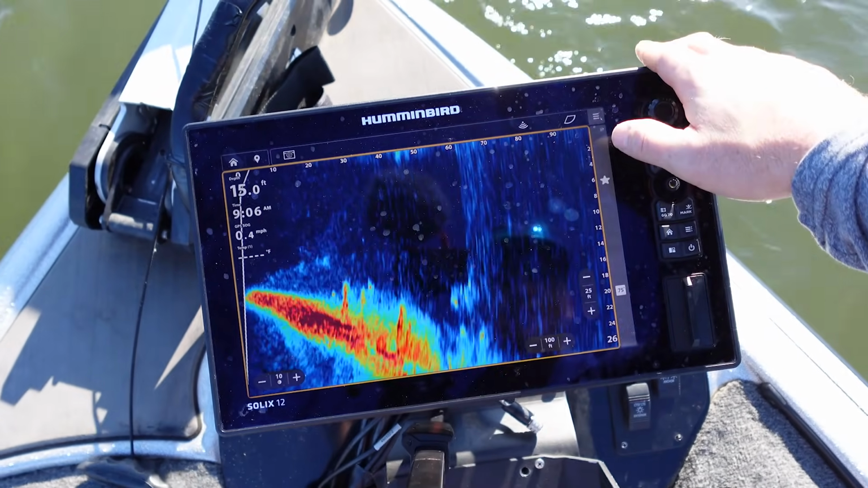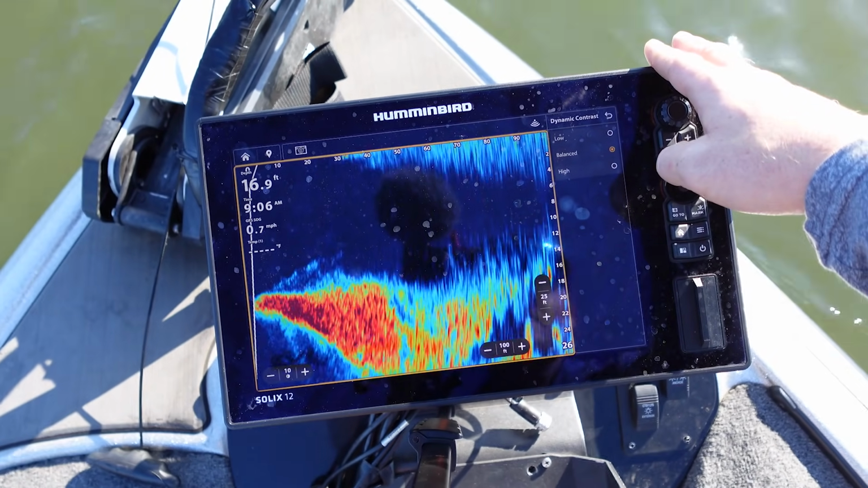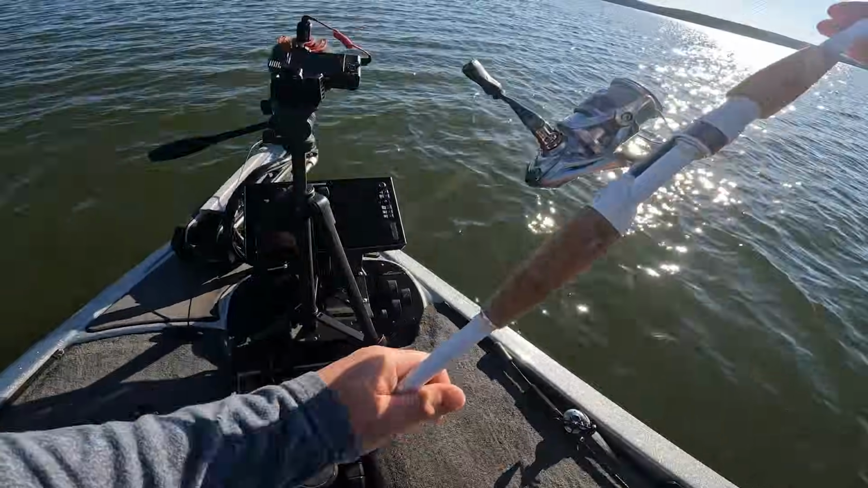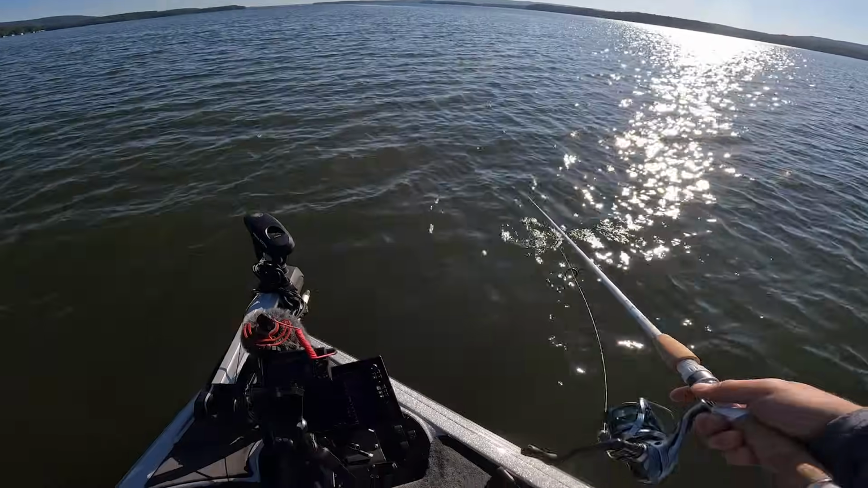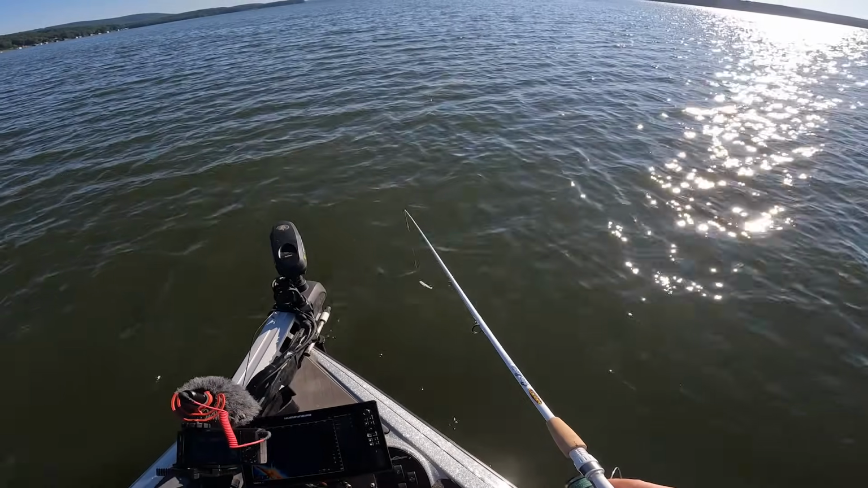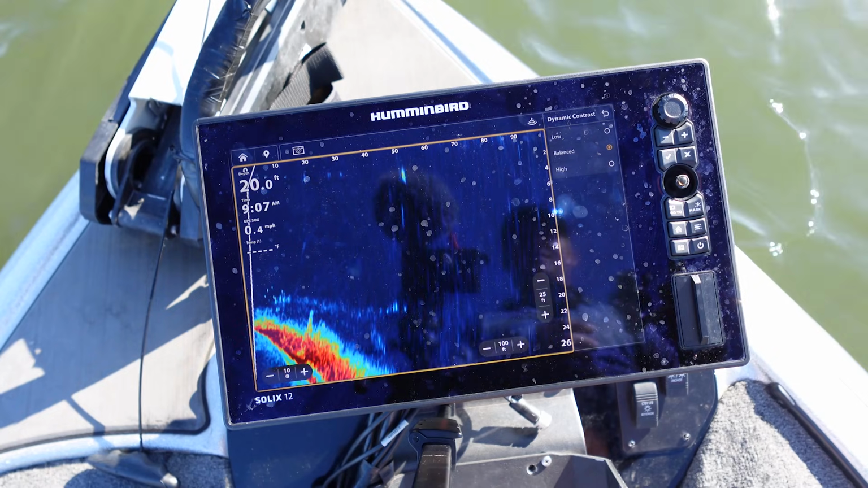Might have to adjust my sensitivity or my dynamic contrast for this one. Let's put it on balance. That way I can see a little bit better. So I like this, especially for bait. So we're gonna pick up this small minnow again. I like this especially for locating bait. Now I don't think I would like this as much for trying to ping those individual bass, but picking up big signatures of bait looks really good for it.